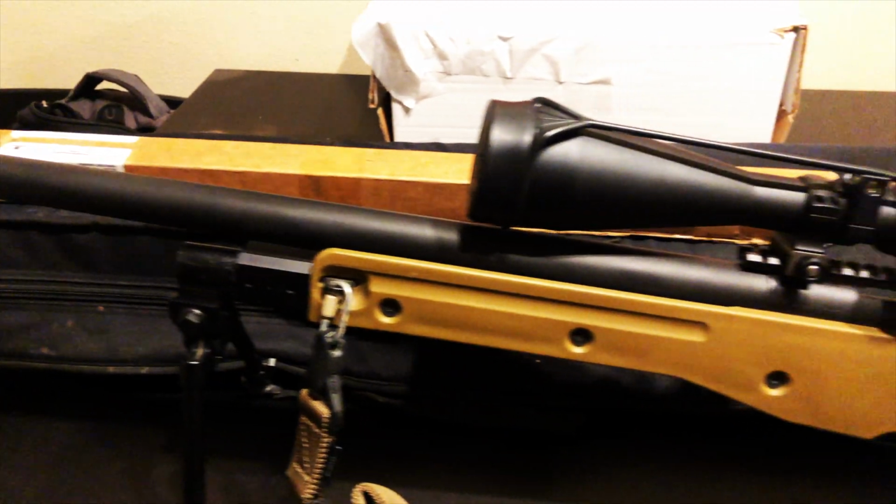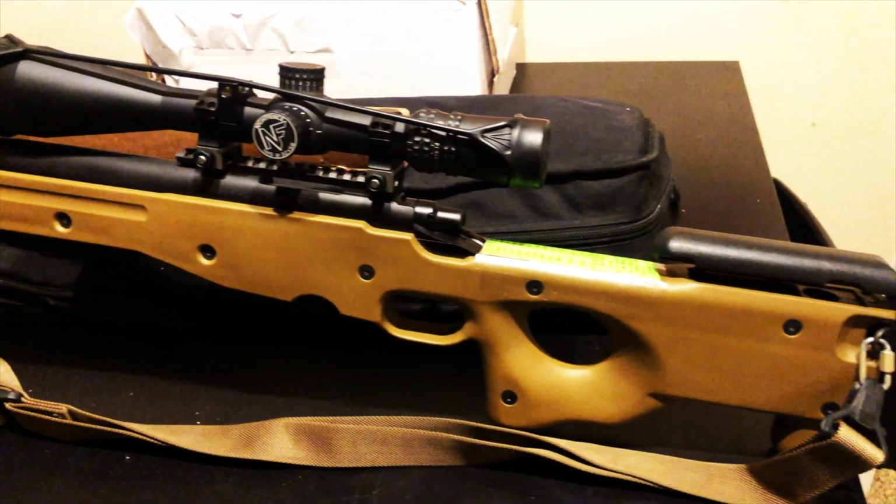Next Friday, Ron and I are going to get after those crows on his property. I may try to call in that bobcat, and maybe the scent of the dead crows will help. We're going to also have some fun with some 4-inch steel. I've got less than 3 weeks until my precision long-range rifle is done, so stay tuned for my next adventure.